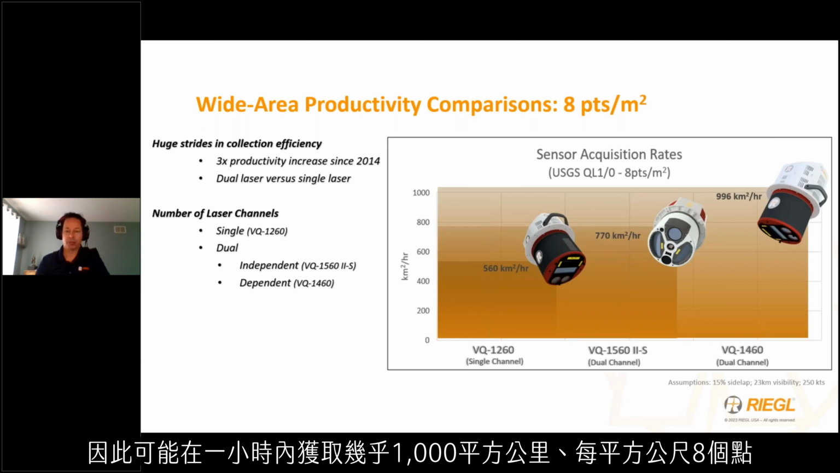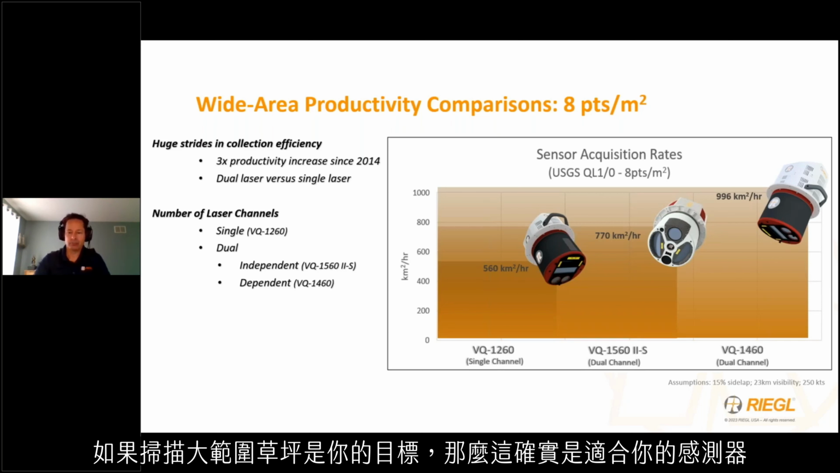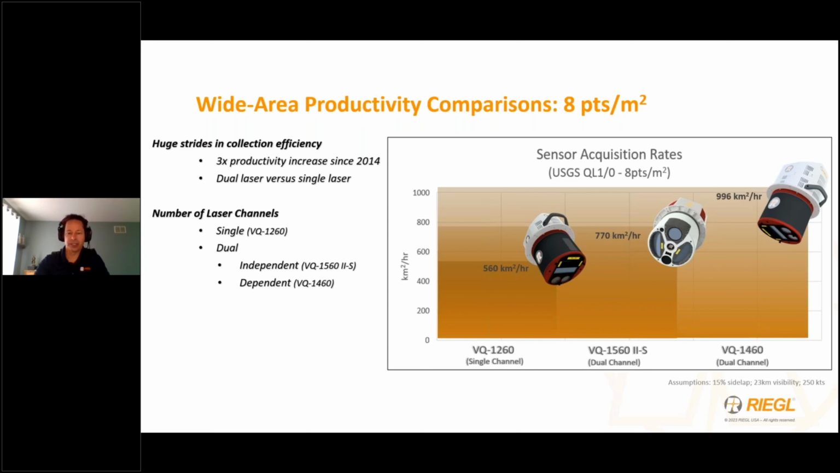So much so that it is possible to collect almost 1,000 square kilometers an hour at 8 points per meter squared using the industry's most productive linear mode wide area mapping sensor, the VQ-1460. So if mowing the lawn is your objective, then this really is the sensor for you.